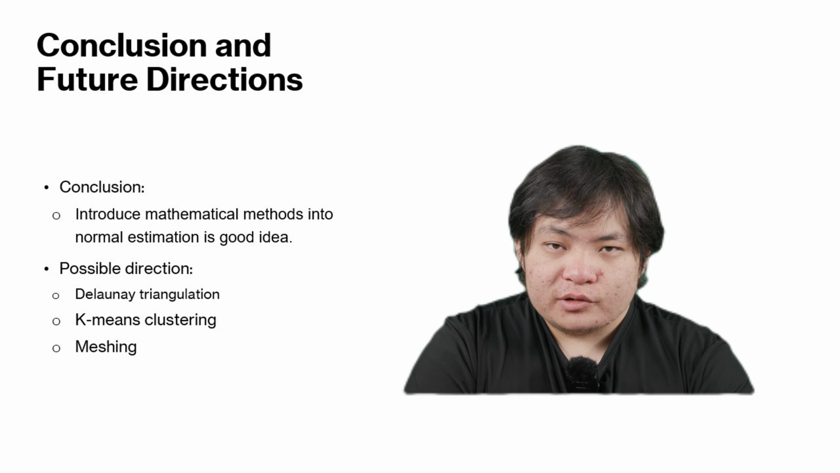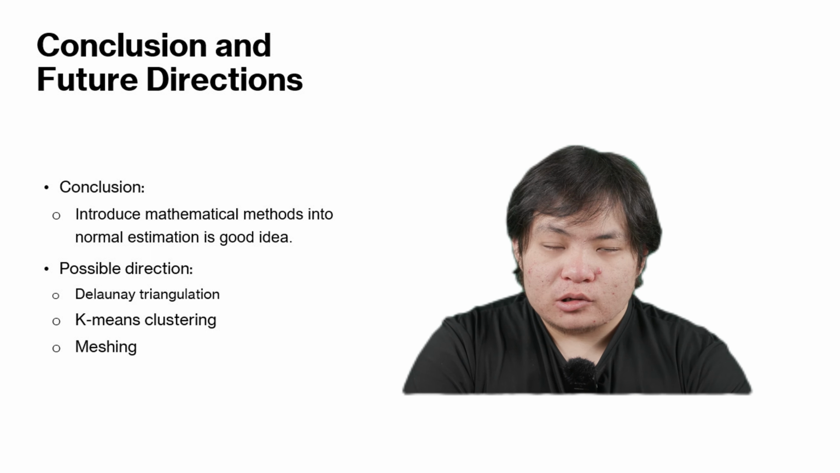In general, this is a very informative article, and the introduction of the concept of spatial construction in topology to normal estimation is a good idea. I think adding some other algorithms such as k-means clustering or meshing might be a good way to solve the global normal direction estimation.